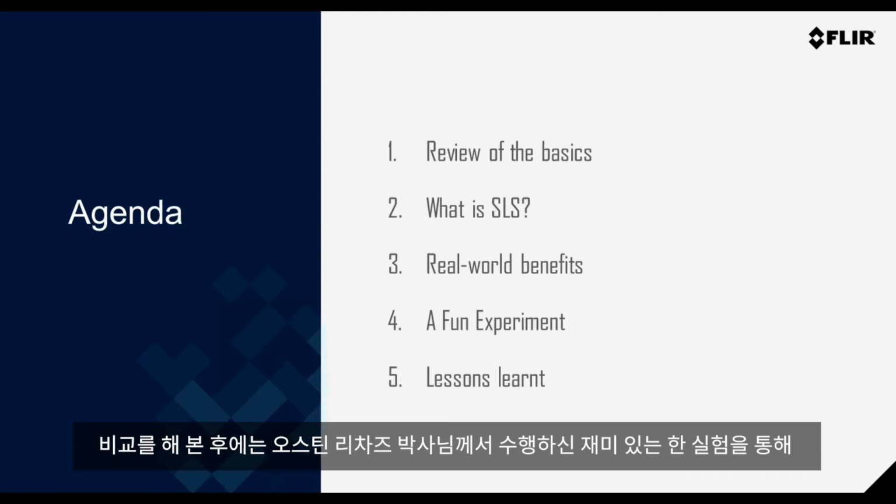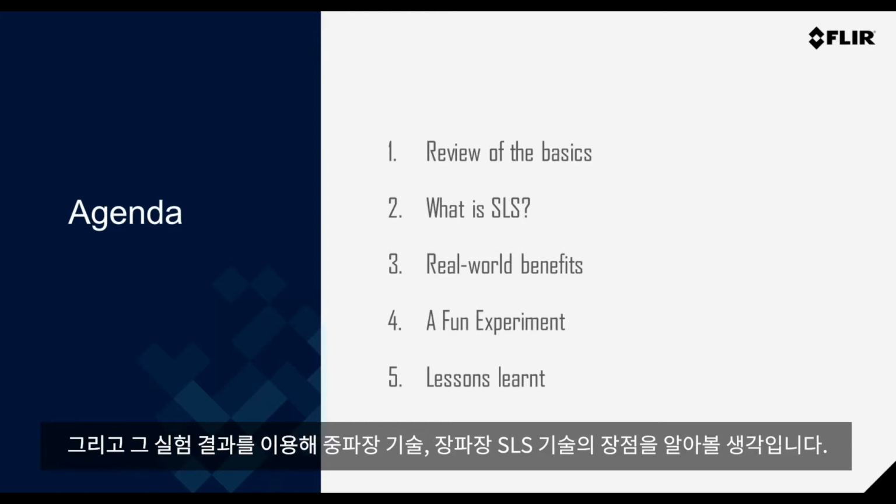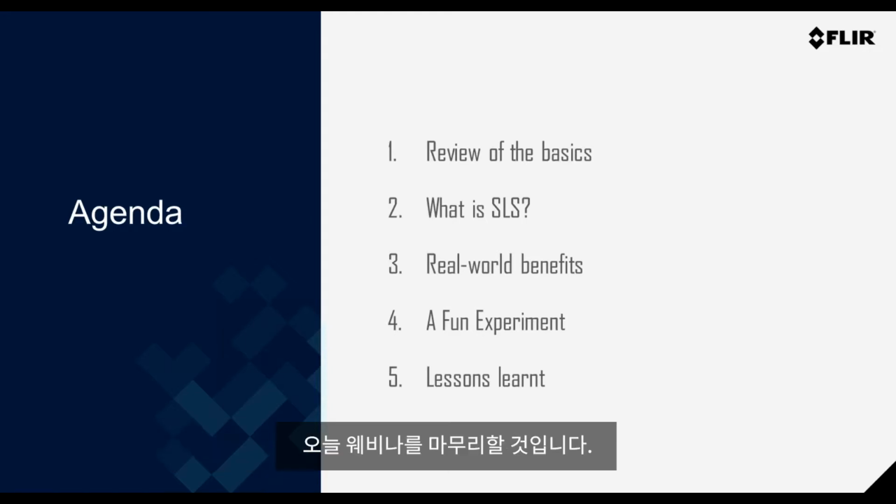Then we'll look to some real-world benefits, and we'll look to a fun experiment that we coupled together with one of our CNR scientists over at FLIR, Dr. Austin Richards. And he'll showcase some of the advantages of mid-wave and long-wave SLS. Then we can finish up with a quick summary, lessons learned, and then we can dive straight into the questions and answers.